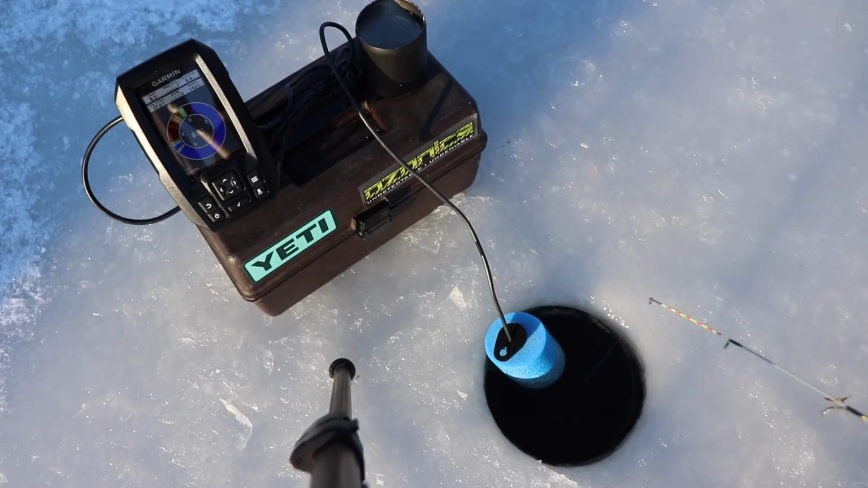See if we can bring a fish up. Hopefully you can see on the unit what we're doing here. I'm in 8 feet of water.